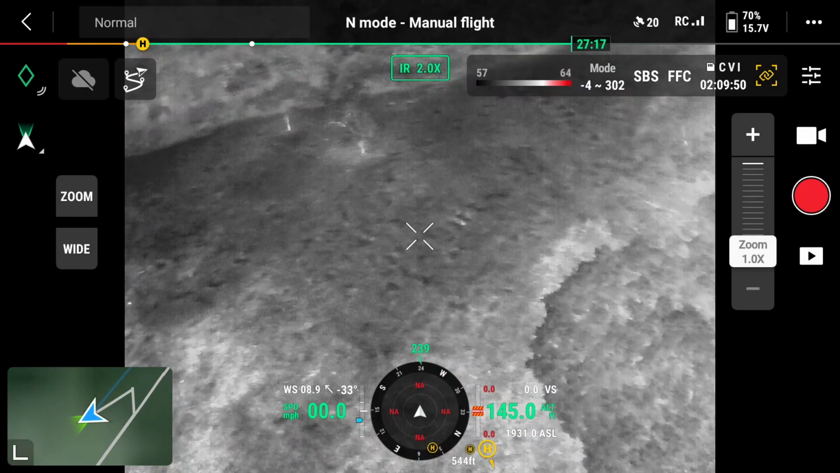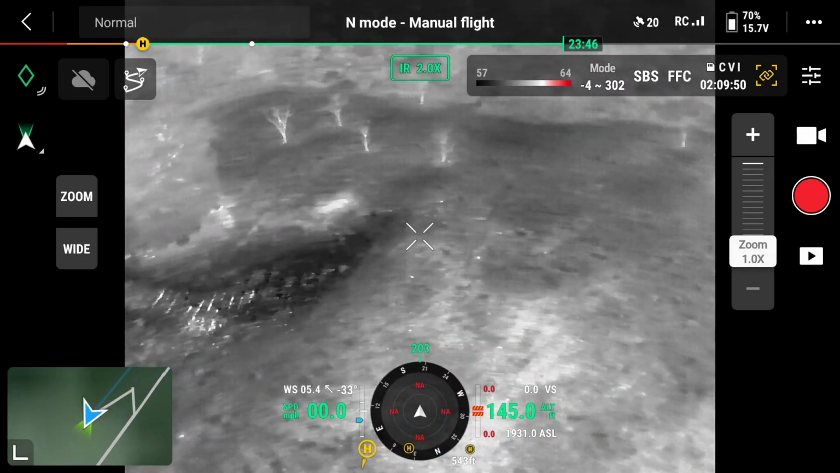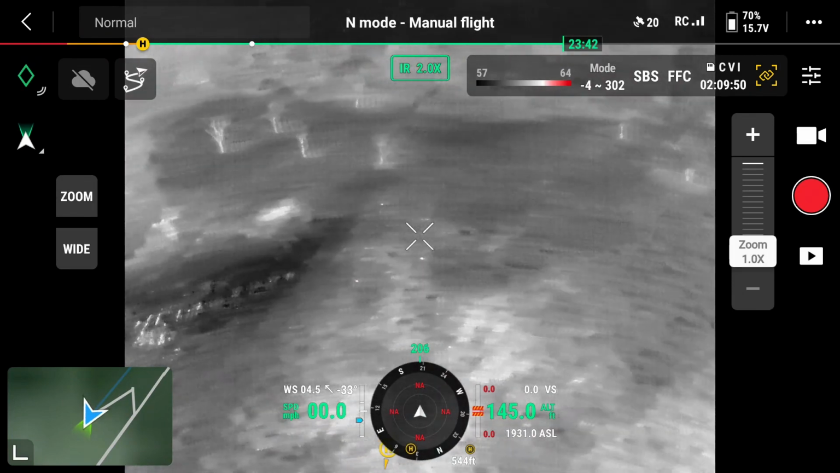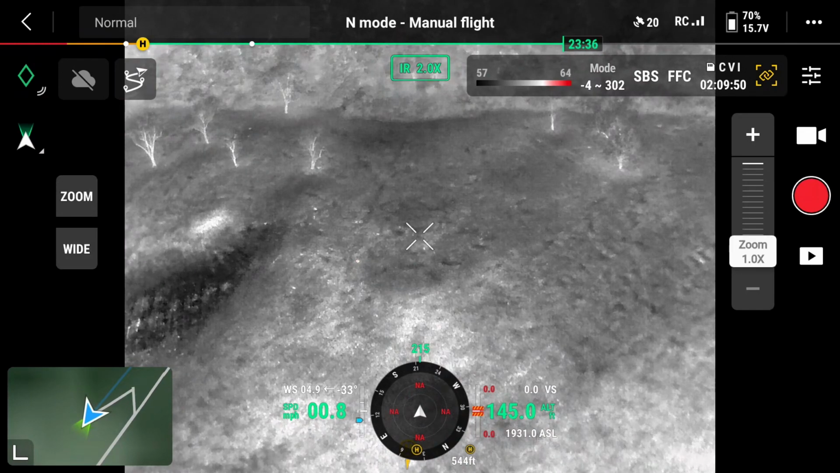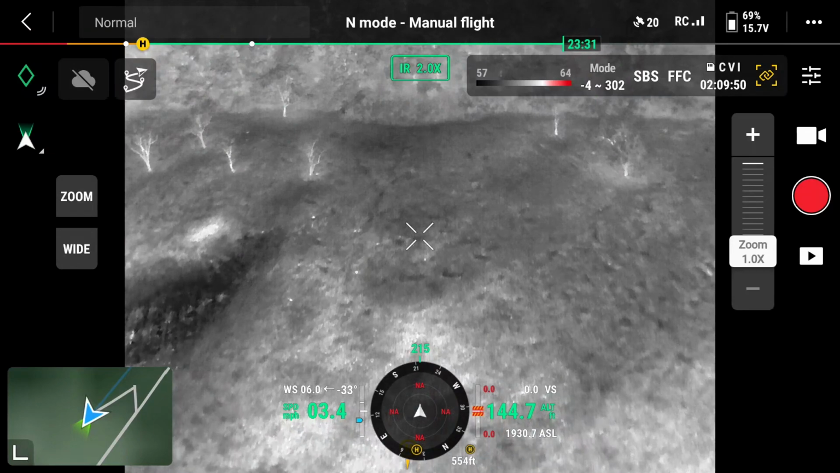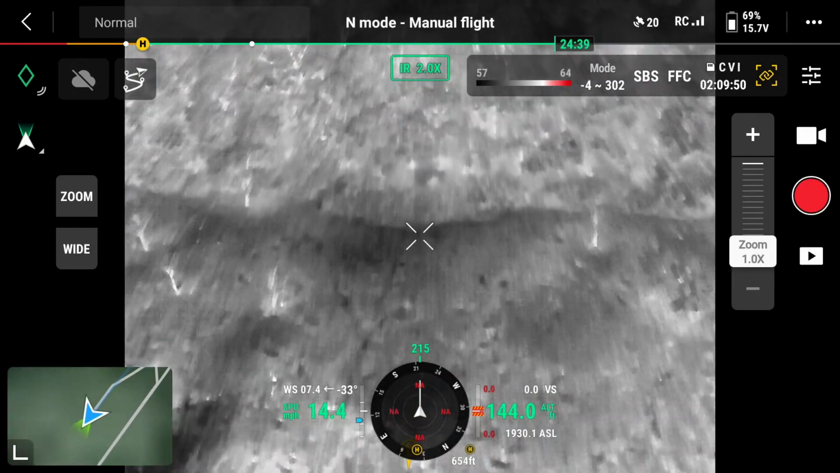We flew down there. It was only like 545 feet horizontally from where we launched into this open field. Using the thermal camera, we really didn't spot any critters and weren't really sure if this was the correct field that we had set out to look into.